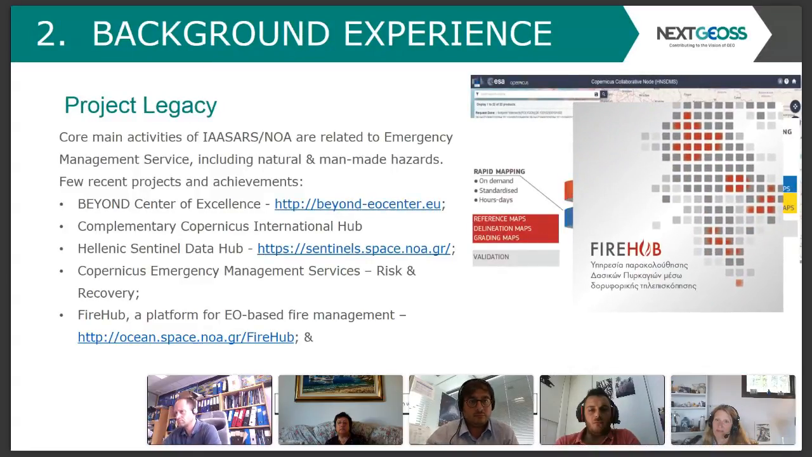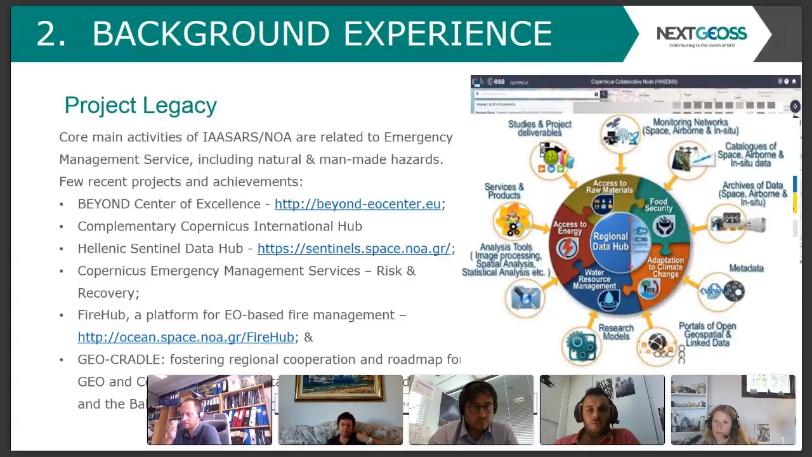We have also developed FireHub, which is a platform for Earth observation-based management of forest fires. It was awarded the first prize in 2014 in the Copernicus Masters Competition. And finally, we coordinate GEOCRADLE, which is a Horizon 2020 project, which brings together key players from the Balkans, the Middle East, and North Africa, representing the entire Earth observation value-adding chain.